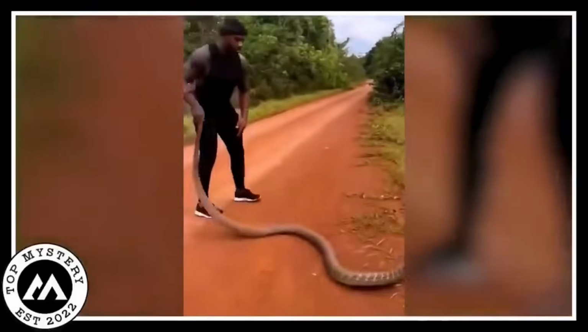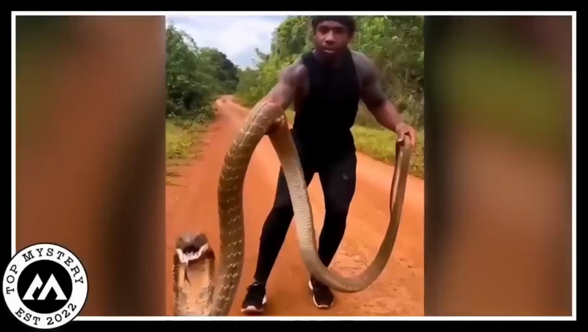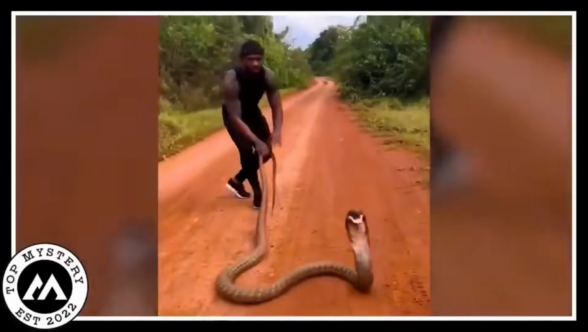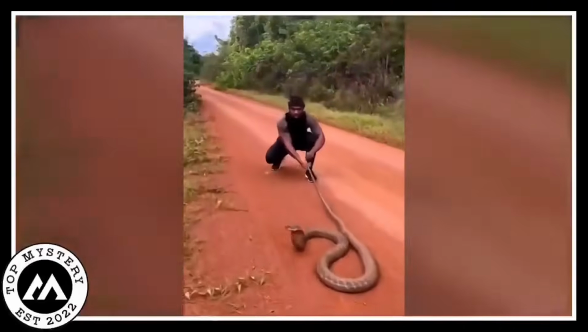The thrilling sequence highlighted the dangers of handling such large reptiles. A thrilling but cautionary story was told because of the man's bravery in attempting to comprehend the cobra's behavior. A warning that handling large cobras can be dangerous even with the best of intentions, and that a sudden turn can turn an audacious attempt into a cautionary tale.